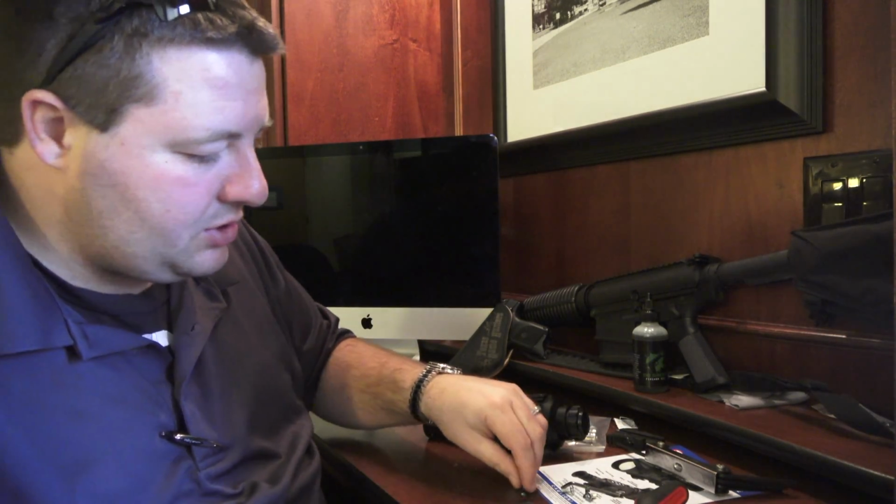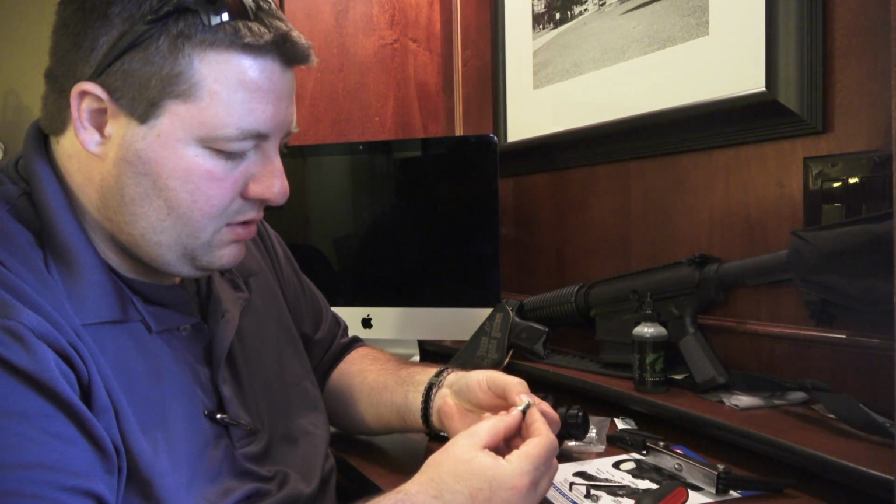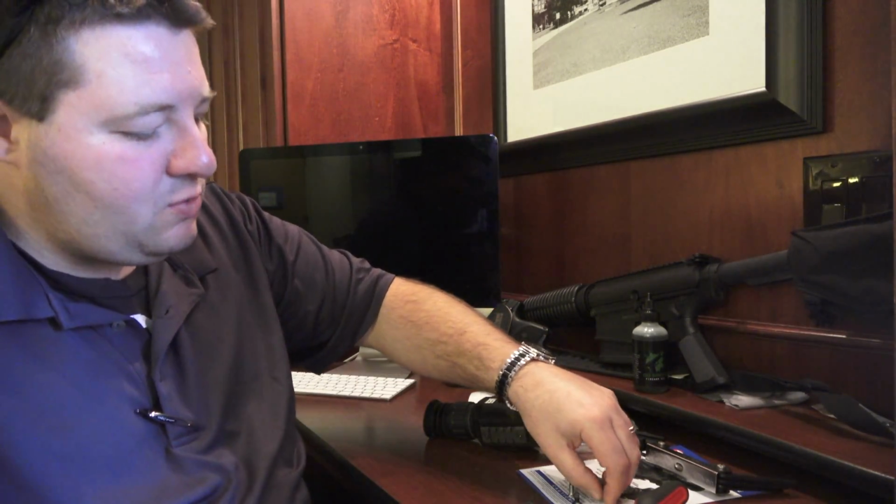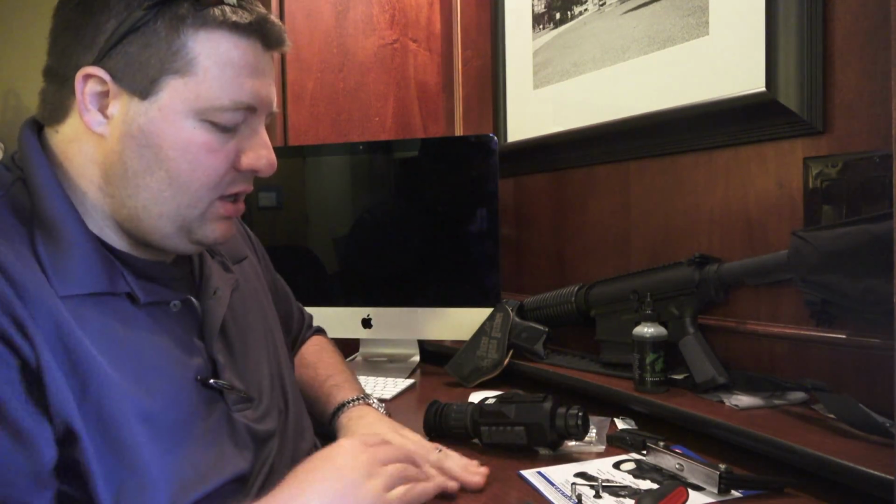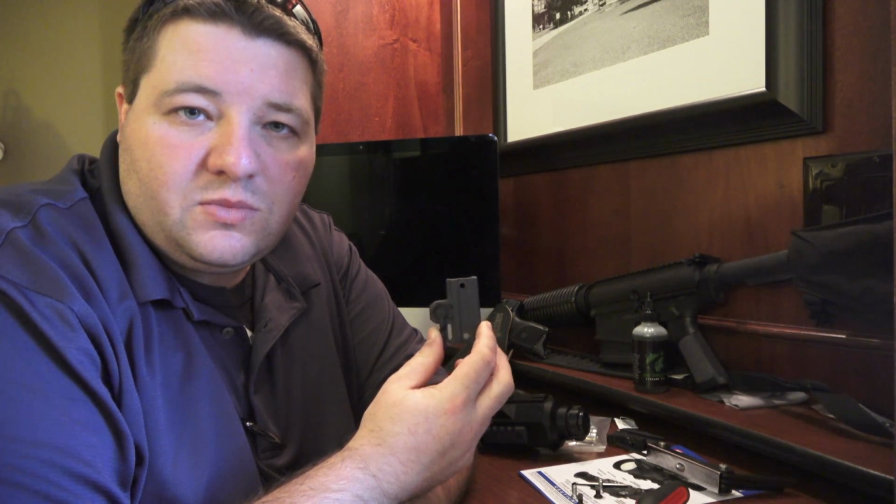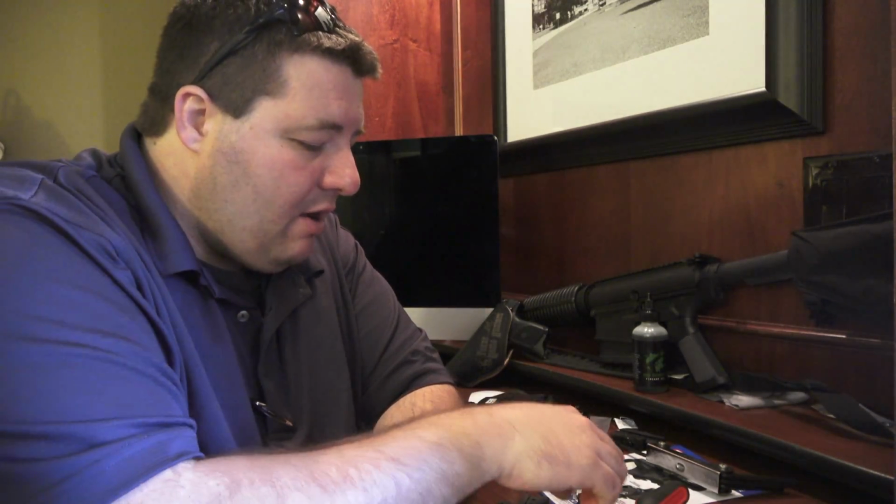Alright, so we took that off. Let's go ahead and switch it back open. Switch it back up. Alright, so it's off. I do want to mention one thing though. The ATN X-Sight 2s, when you switch out the quick detach mount, the screws that are in the bottom of the mount of the ATN X-Sight 2 are too long for this mount because it didn't come with a quick detach mount. However, we went out and bought screws that match.